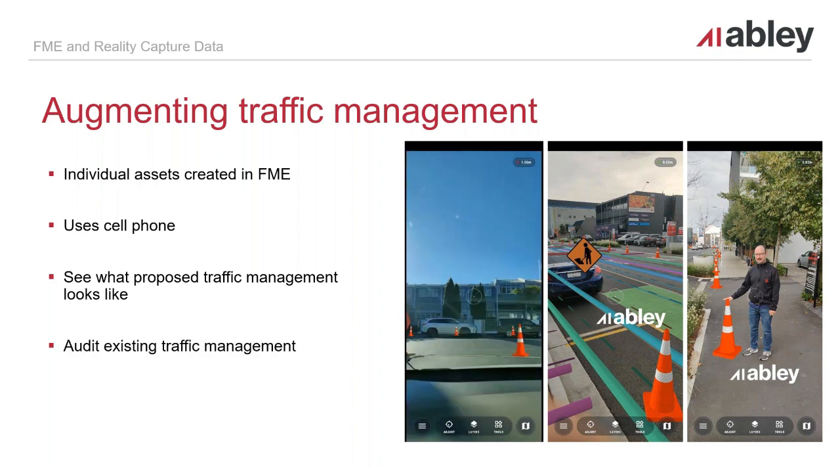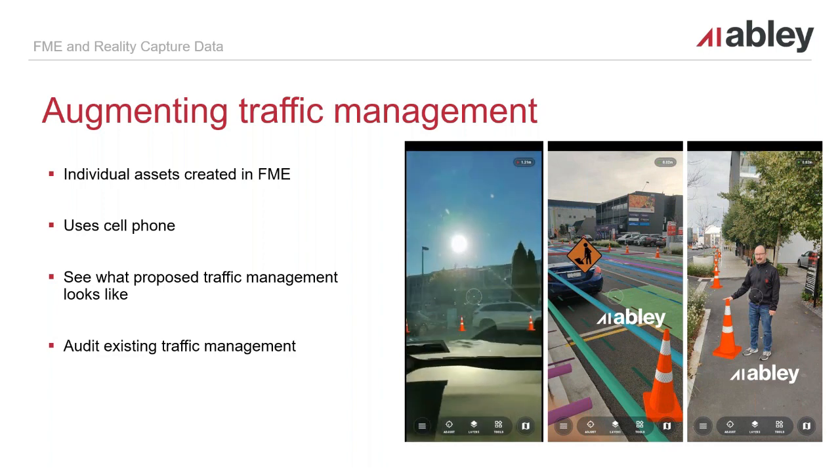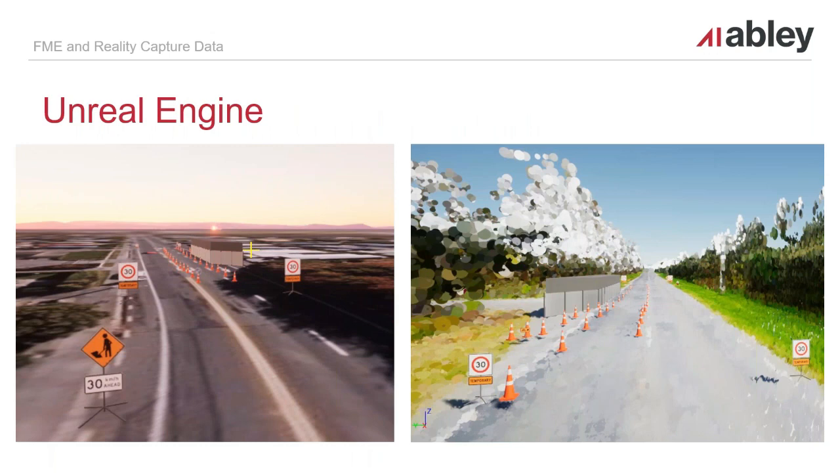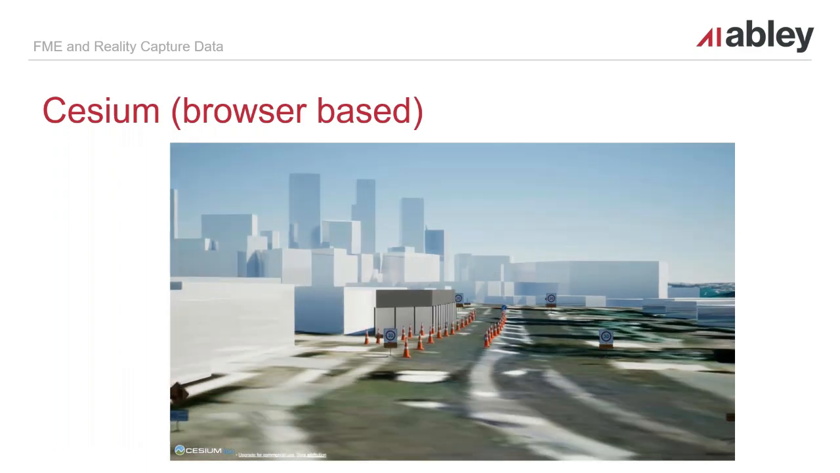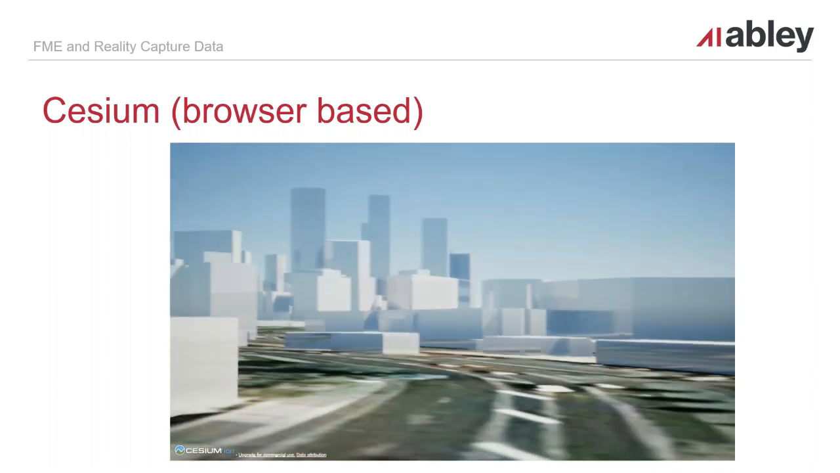So of course, this allows you to see what traffic management plans would look like before they are set up, but it also will allow you to audit existing traffic management. And then you can combine all of this, and you can actually put it in point cloud. So the one on the right here is, again, some point cloud data that we have augmented with the traffic management data from the traffic management TMPs. And this has been ingested into Unreal Engine and been able to produce 3D scenes.